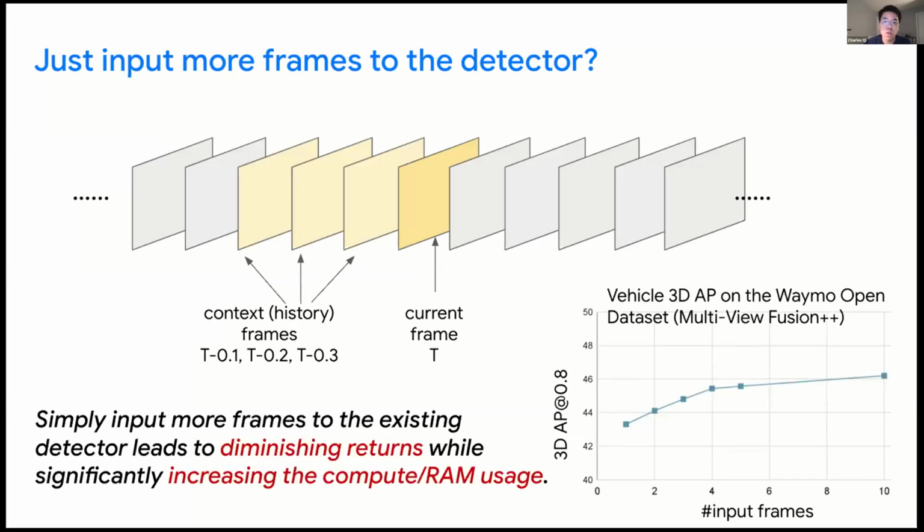However, doing so gives us quickly diminishing returns as we increase the number of input frames. As the figure shows on the bottom right, the x-axis is the number of input frames to a detector, where we retrain the detector for each input frame's cases. And the y-axis is the 3D average precision for vehicles evaluated on the Waymo Open Dataset. So we can see as we increase the number of frames, the returns are diminishing.